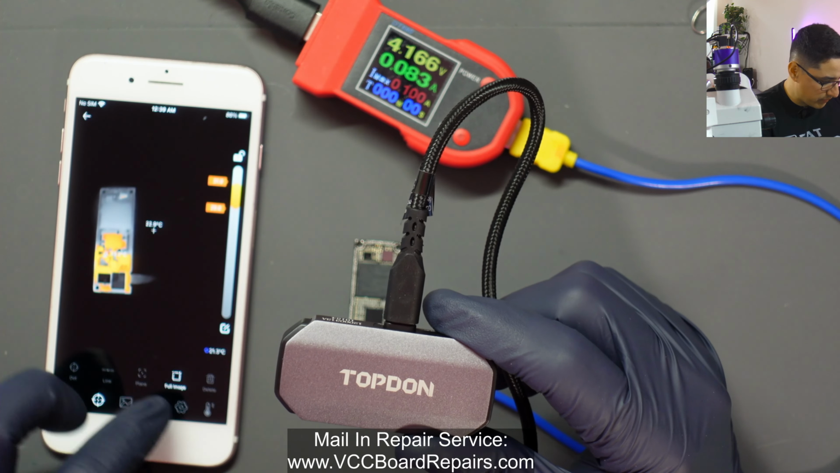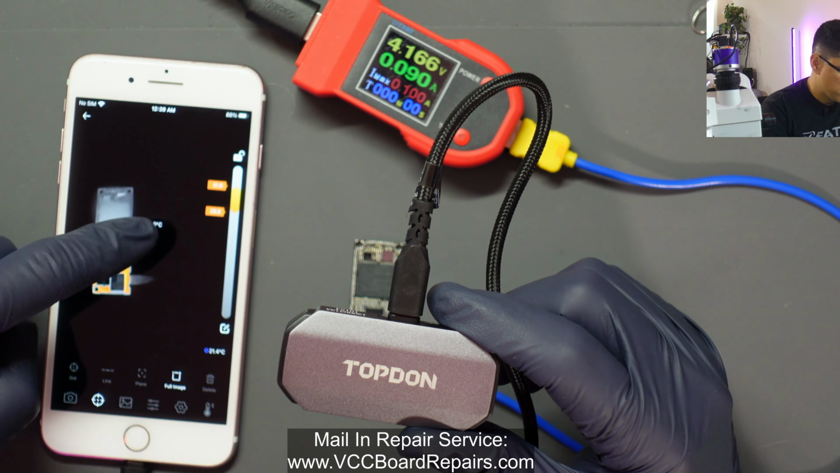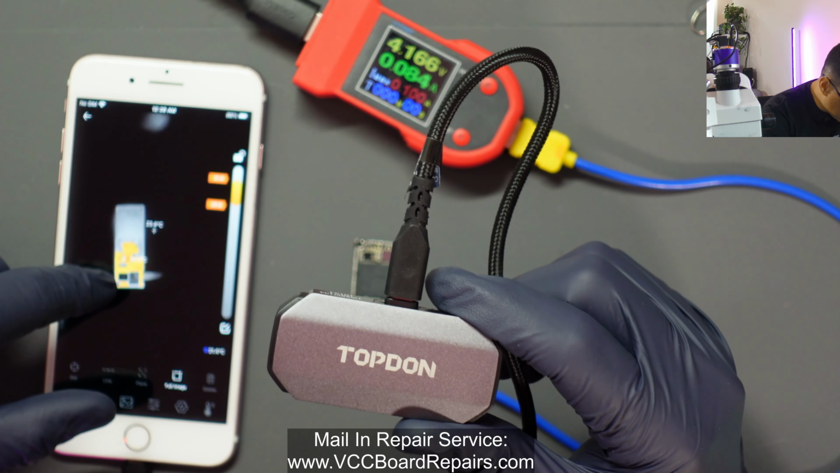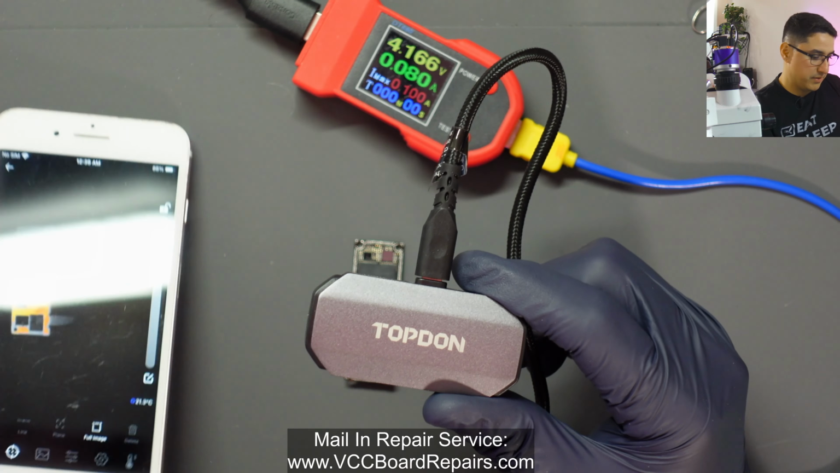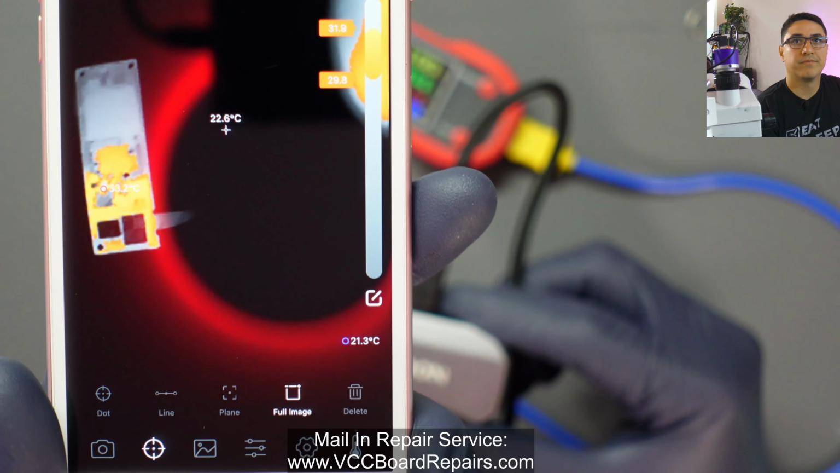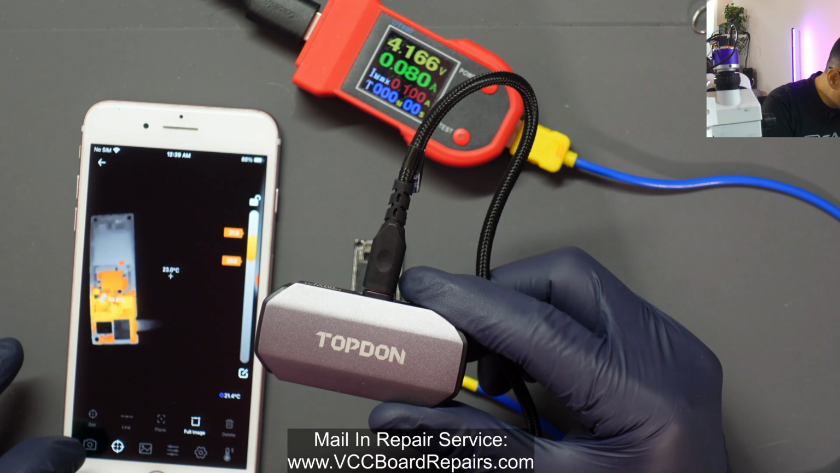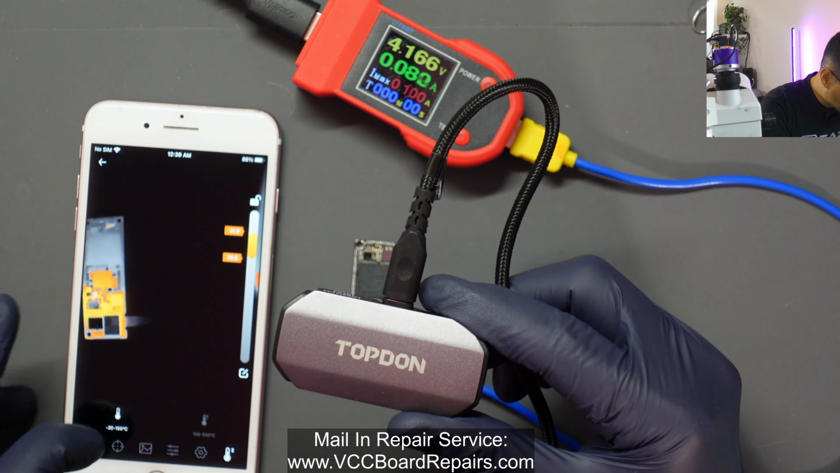Yeah, maybe full image, and then what you can do is look at the temperature that shows up there. I think this can use some improvement because I can't see that text really easily. Let me see if I could put this up closer to you guys. All right, I suppose I could take a picture of this as well, but it's relevant right now.